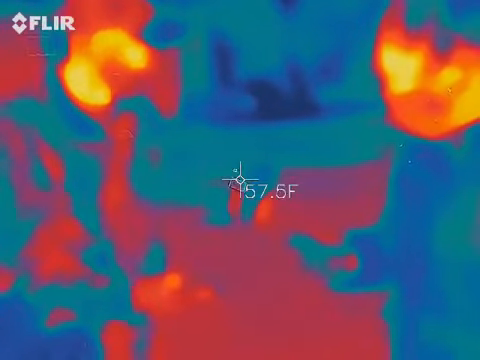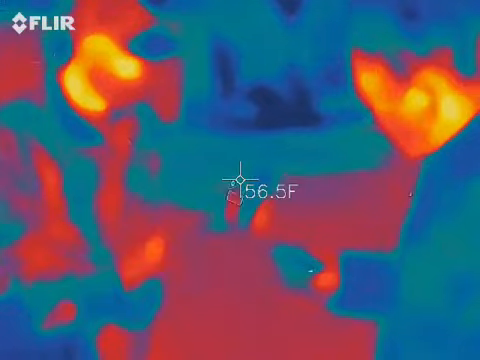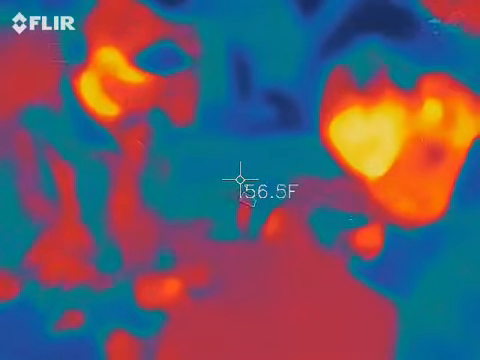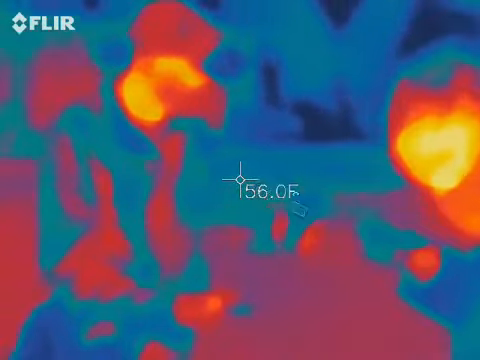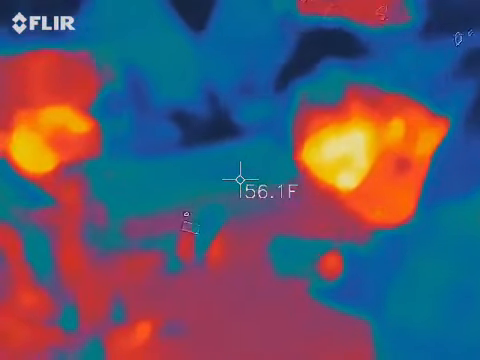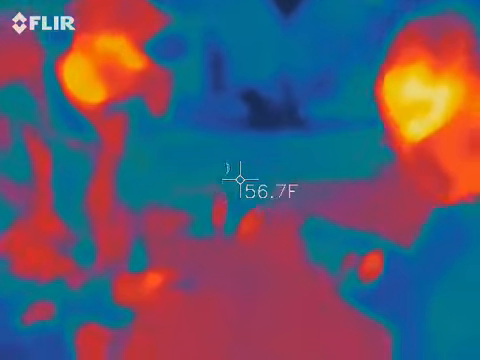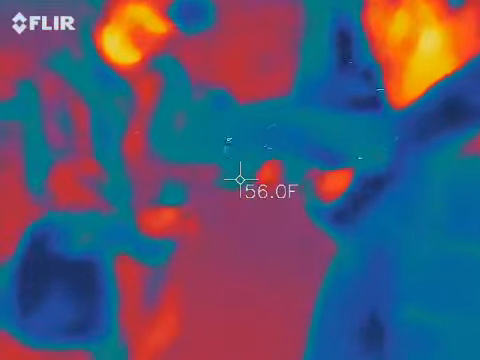Get close to the metal rod, like this. Is the baby a boy or a girl?